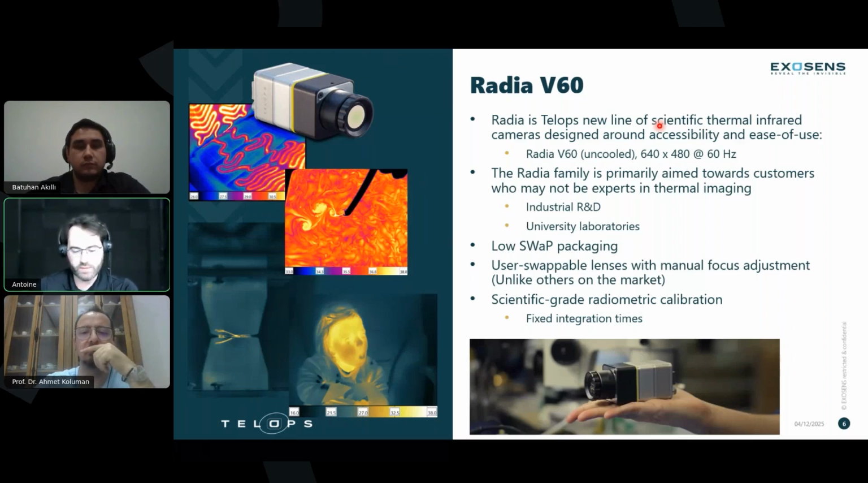It's a great tool for this, and it offers a flexibility you don't necessarily have compared to other similar cameras on the market: being manually focused, being able to swap lenses, and low SWaP packaging, so very small cameras, still offering scientific grade quality measurements. That's really interesting for research work.